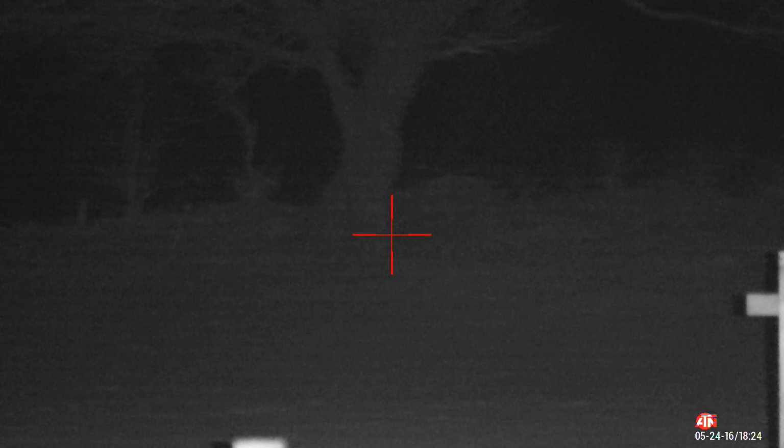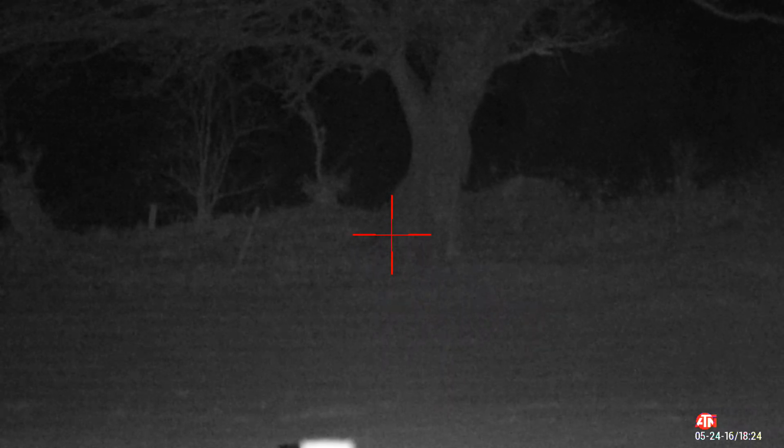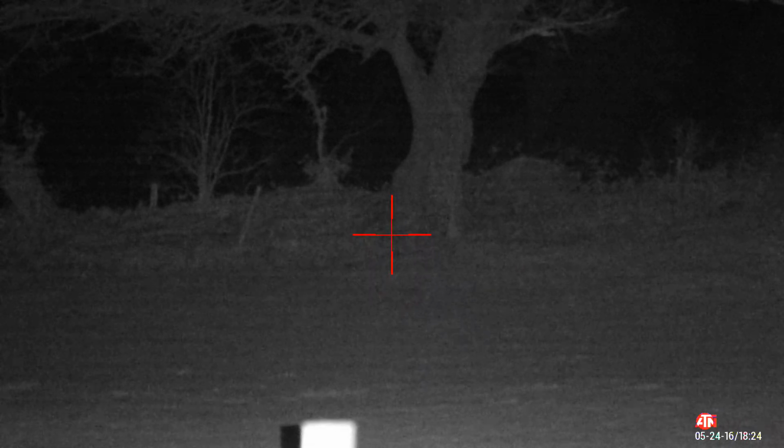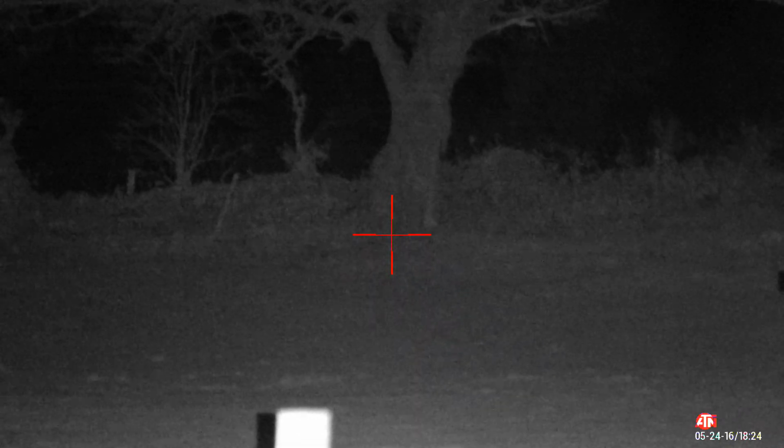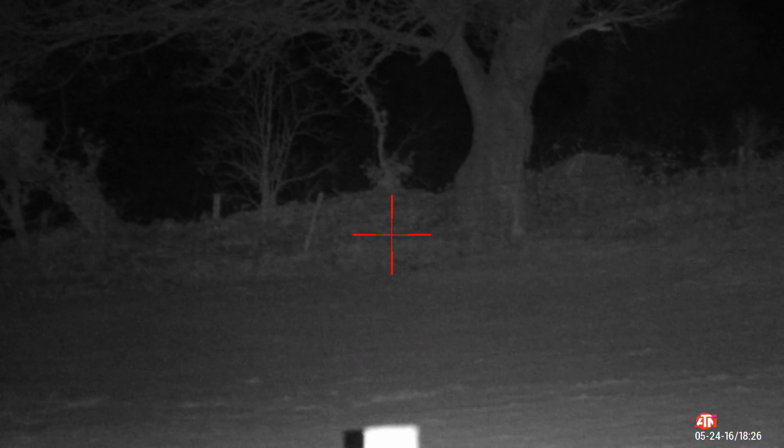I've come back a bit further again. This is approximately 100 yards from the end of the field. That's on flood. You can see that target closer up, nice and clear. Adjust the IR beam to the spot. I've got a very good clear picture all the way up the top of the field now. So that's a nice sharp picture there at 3 times magnification.